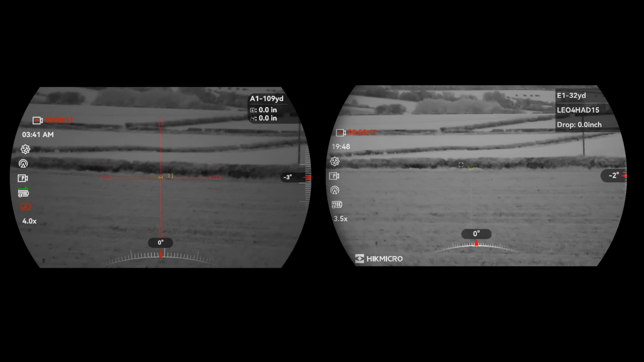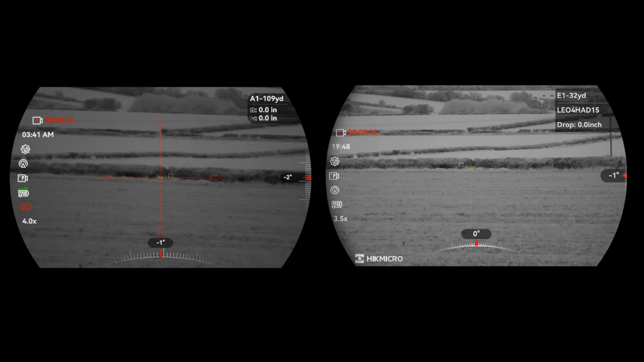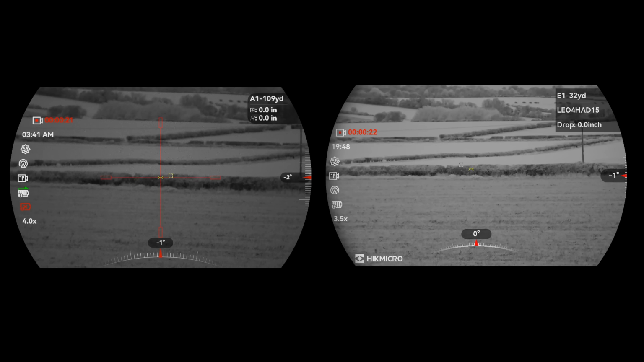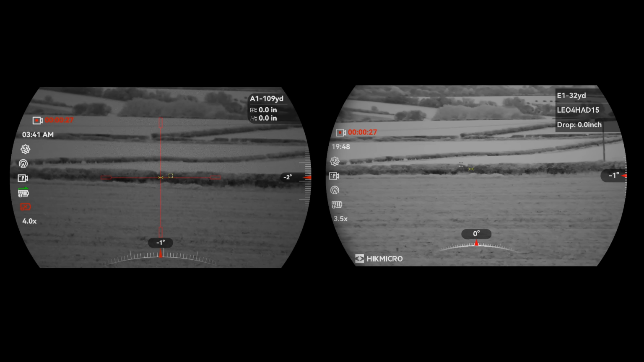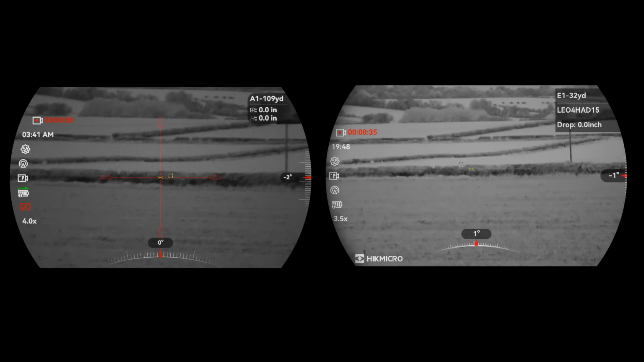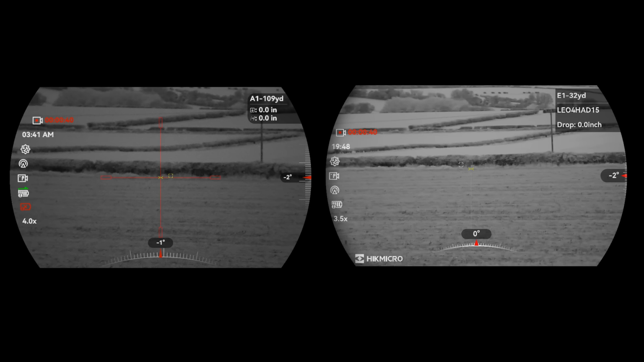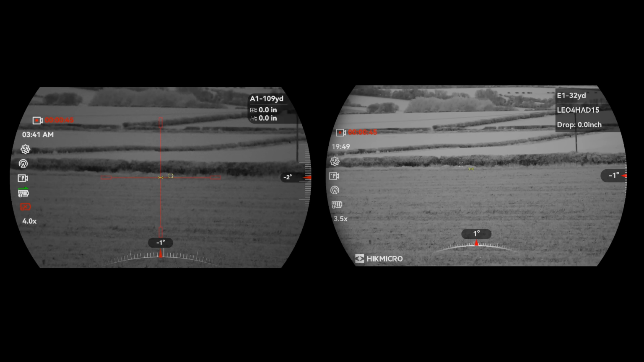Okay, not sure which one's recording which, but this is the Alpex Pro and the Alpex 4K. The Pro I've just picked up today, the 4K I've had for well, over a year or so. The time is correct on the 4K. I haven't set the Alpex Pro yet, so it's 10 to 8 at night on April 17th.